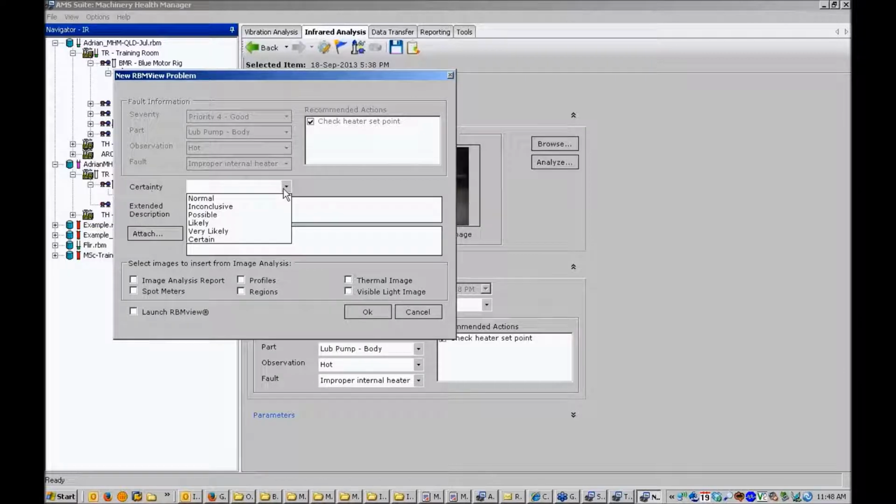Halfway there. Good. So the only additional information I need to add is the certainty of the problem, such as I can say very likely. I can provide an extended description. I'm not being very inventive here, but motor running hot, or whatever extra information I want to add.